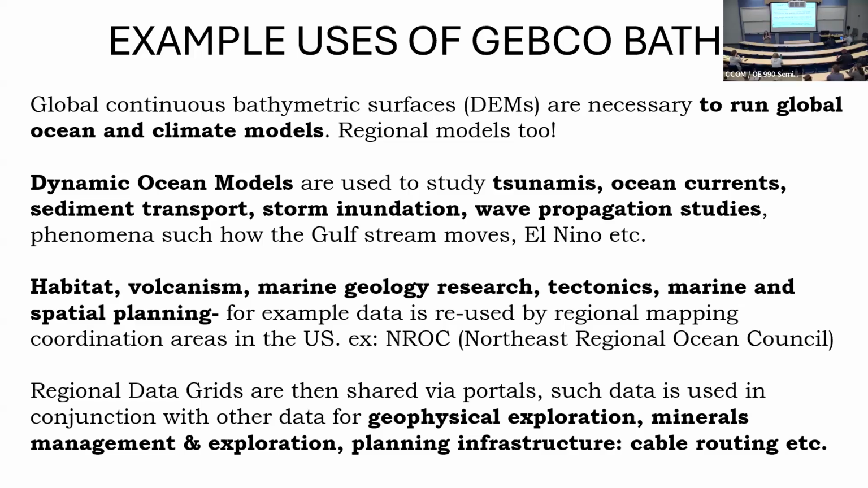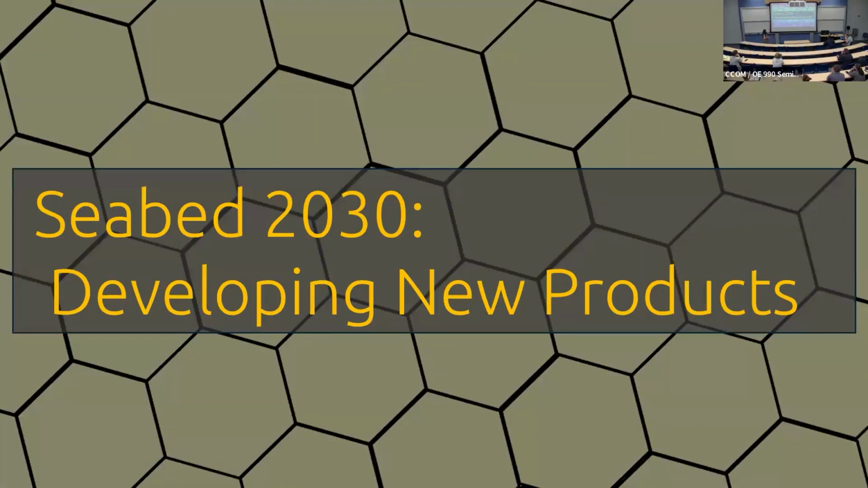Then more detailed geophysical studies of hazards, exploration for minerals, planning infrastructure, cable routing, all that stuff. And a lot of this data is then reshared via regional grids and data portals where even more people use it, and you can track who used it, in what form, and their impacts.